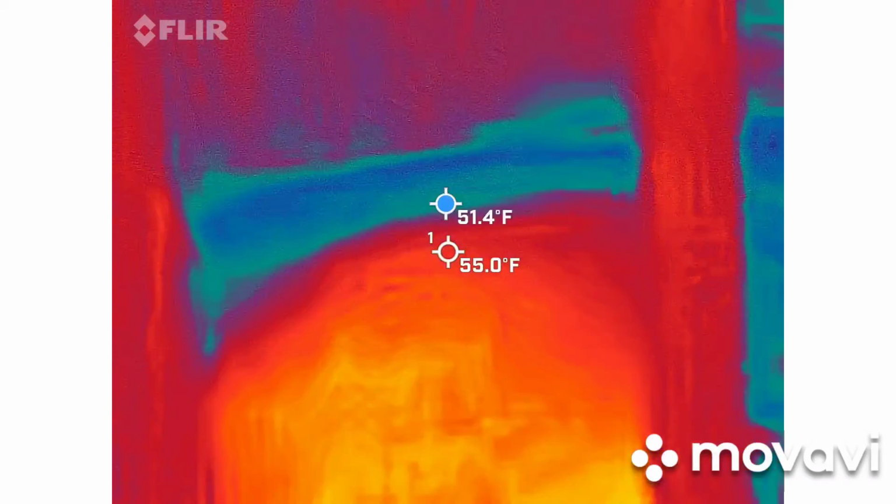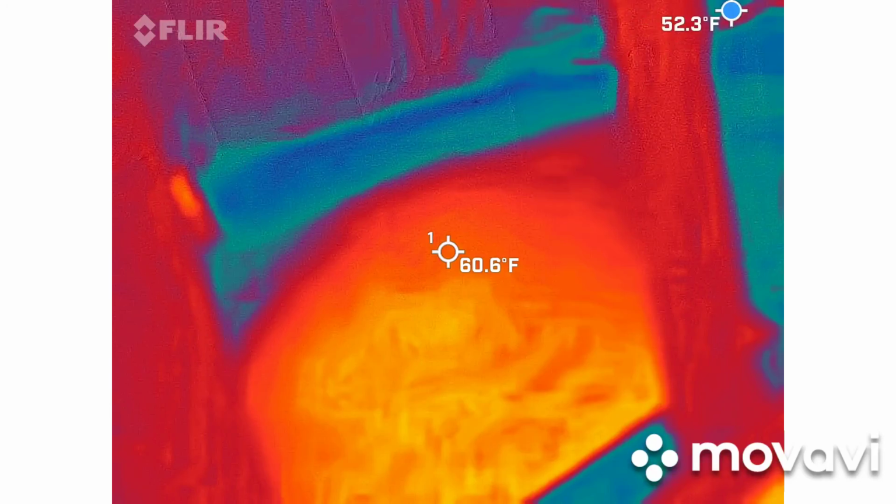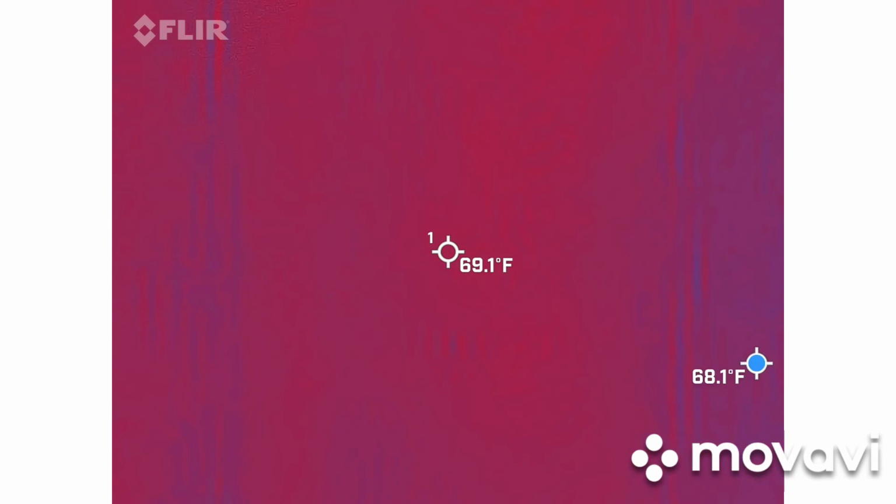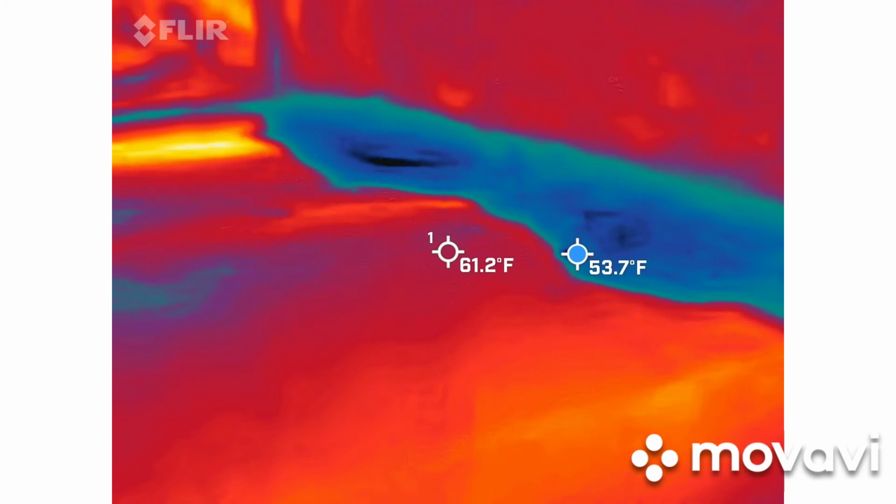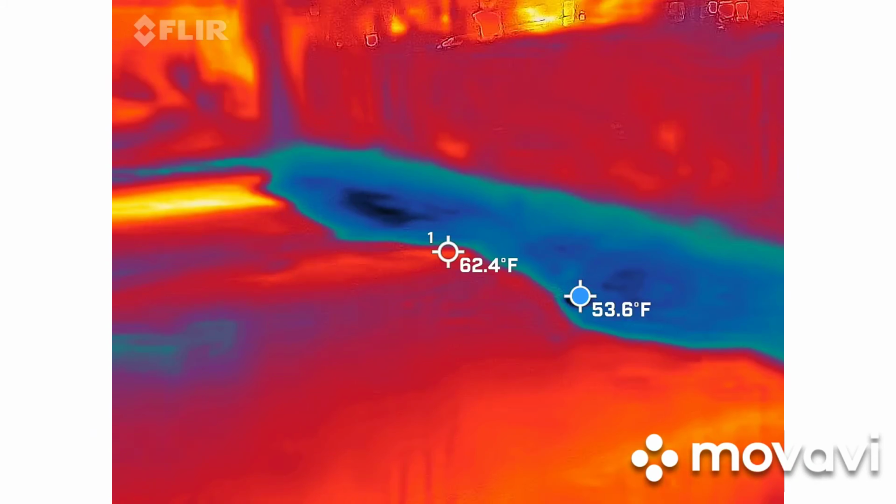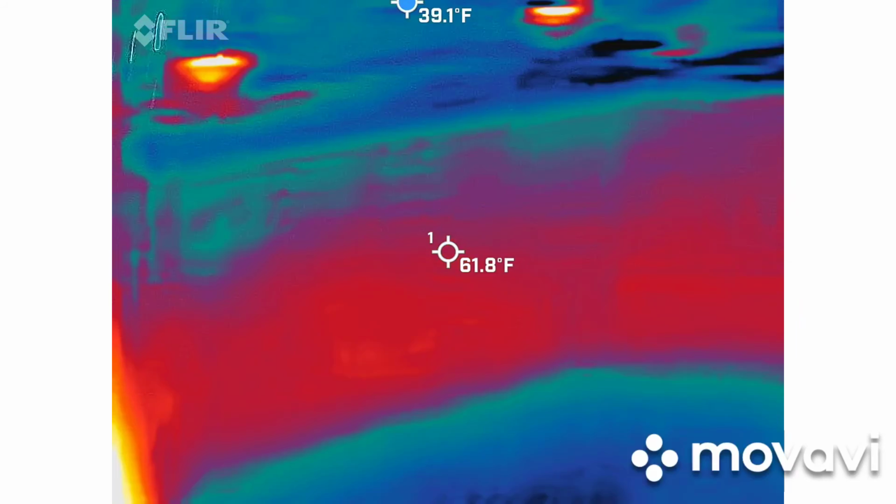Headstock. Now hold your laser thing and I'll look through it. See anything back there? Yeah. 53.0.